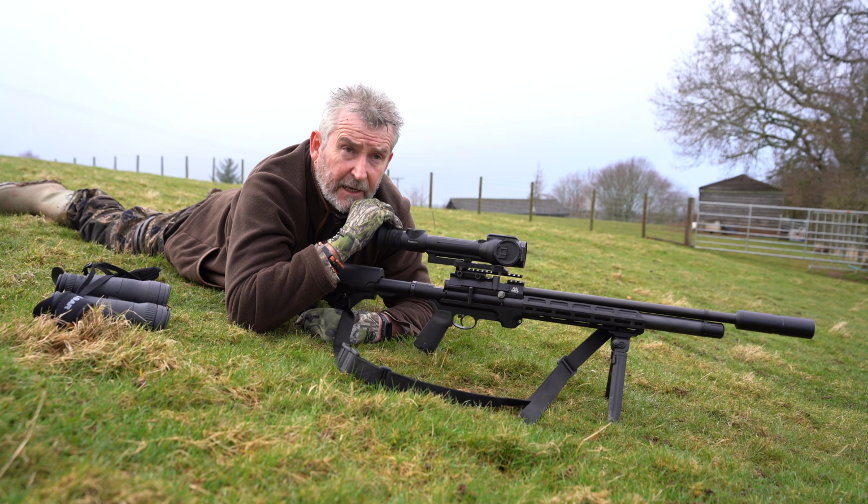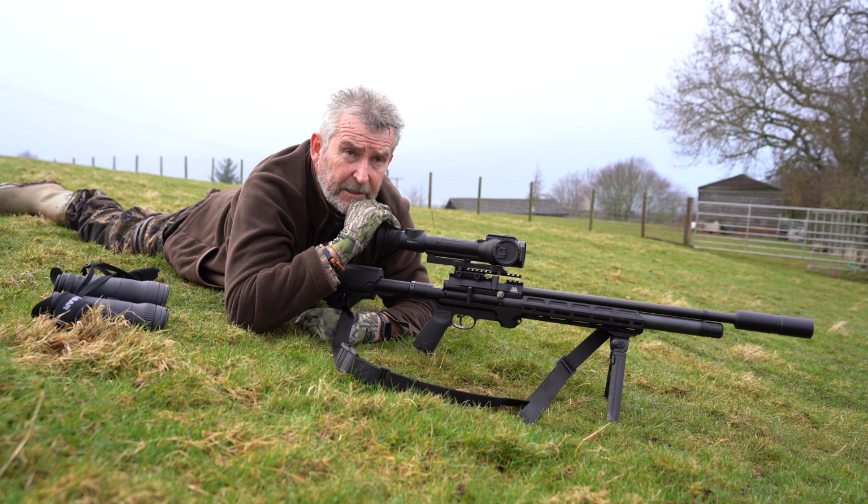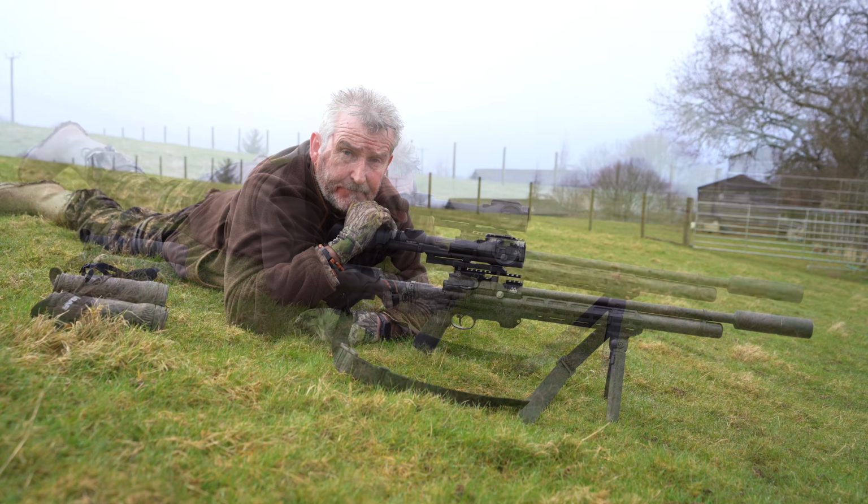Right, we're in position now, 46 yards away from the target. I'm going to take a few shots, just make sure that all the pellets are landing on point, and then we know we're good to go. Then we can carry on later on.